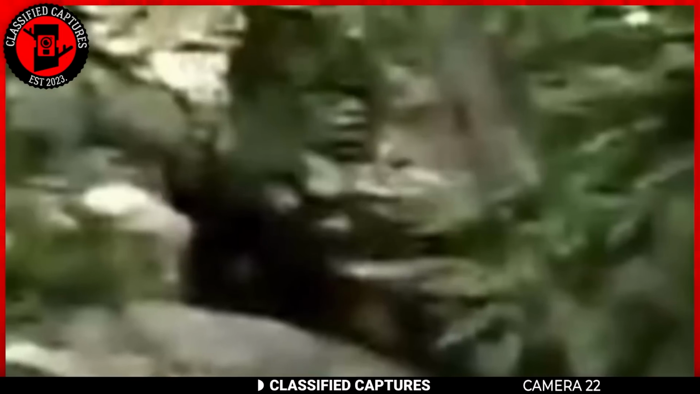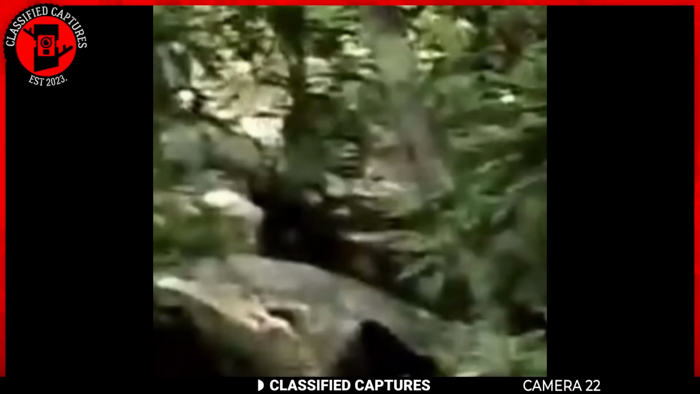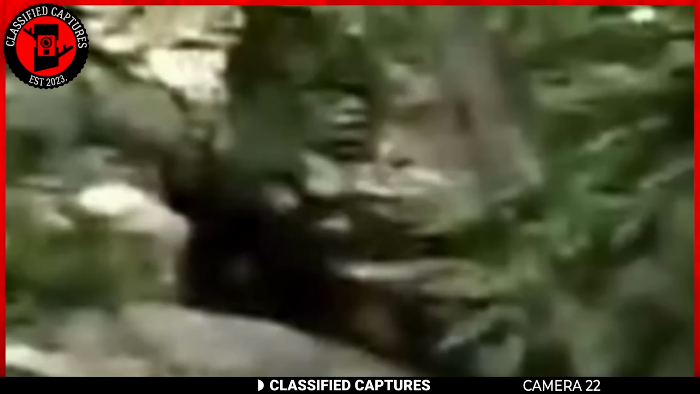Next, we've got a hiker who was exploring the dense forests of North Carolina when something caught her eye among the trees. Curious, she quickly snapped a photo, unaware of what she'd truly captured. Later, when she reviewed the picture, she was stunned to see the face of a large creature partially hidden behind the trees. The creature looked like an ape, but its size and certain distinct features made her believe this was no ordinary animal. The hiker became convinced that what she'd witnessed was a Sasquatch.